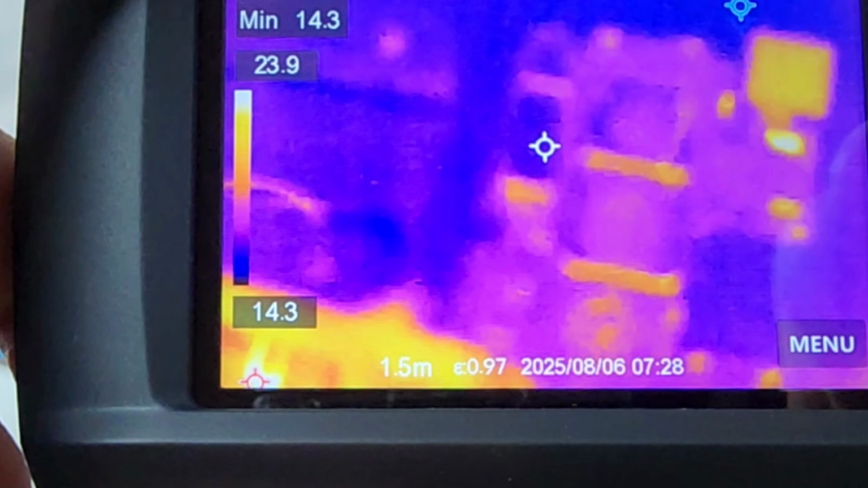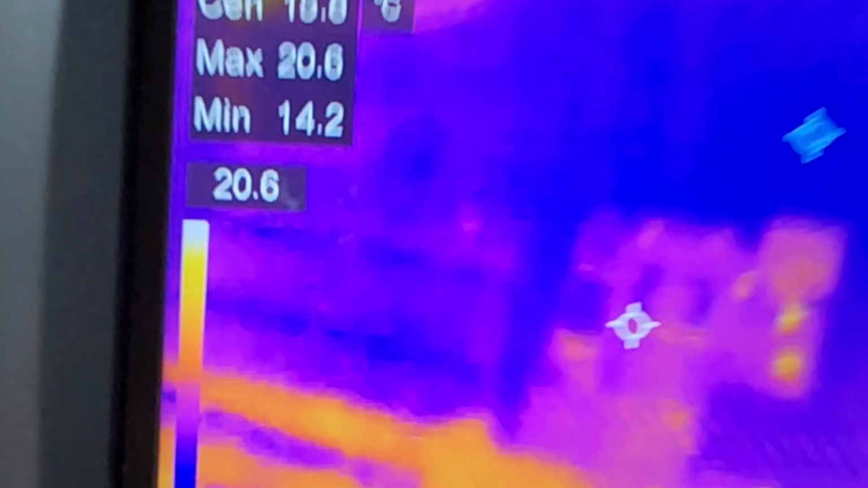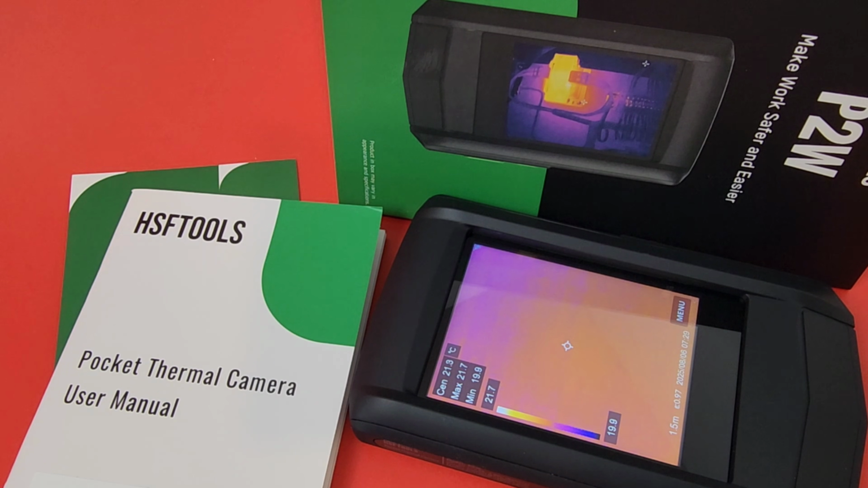Okay, gonna come back with my closing thoughts. Closing thoughts on the HSF Tools P2W Thermal Camera Extraordinaire.